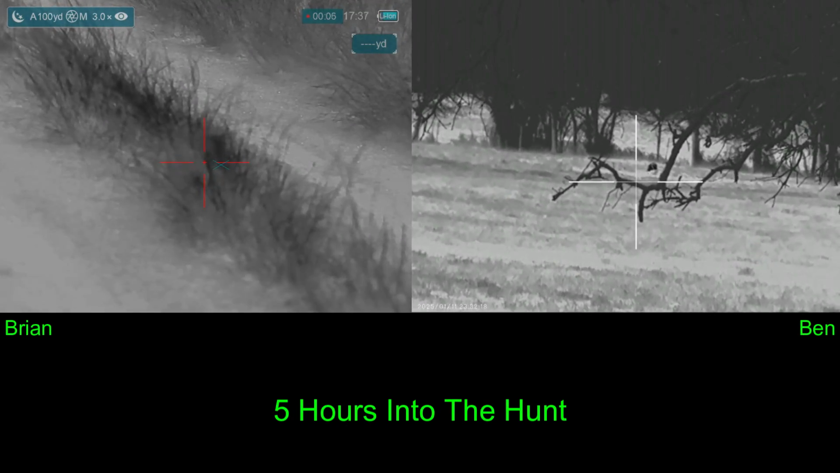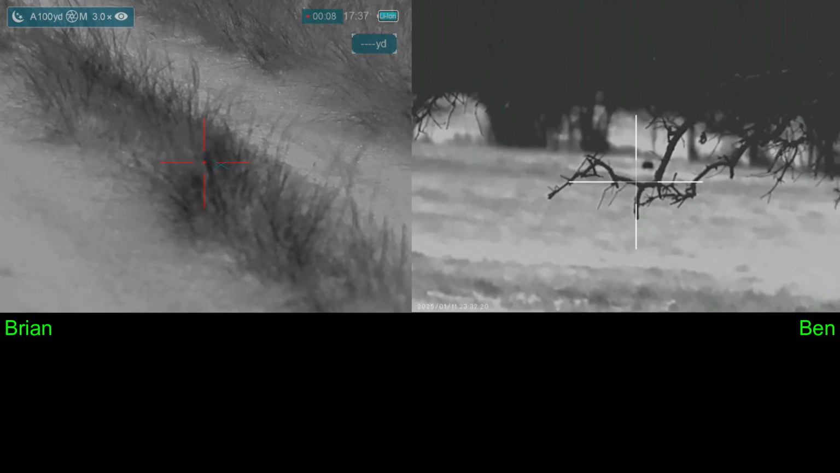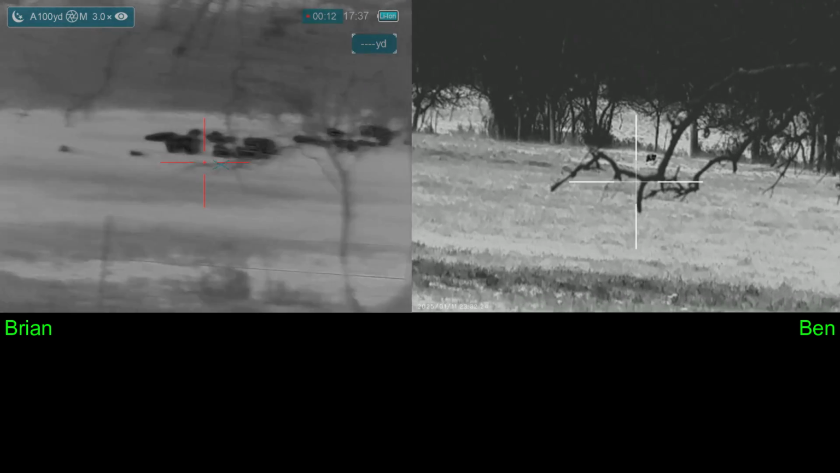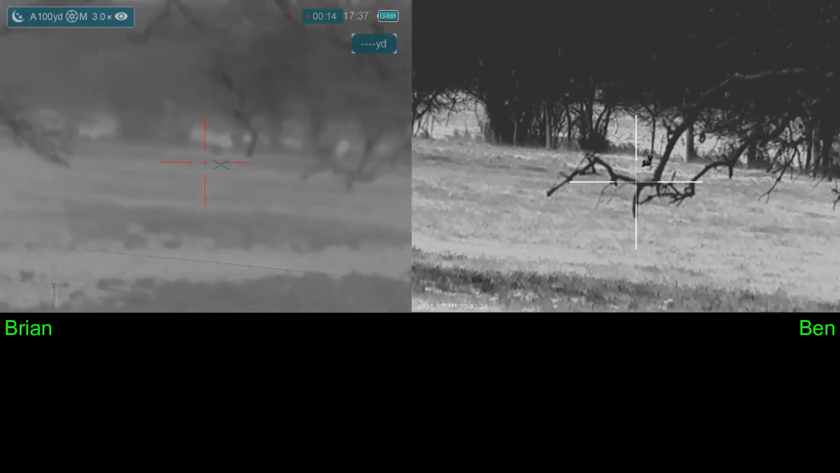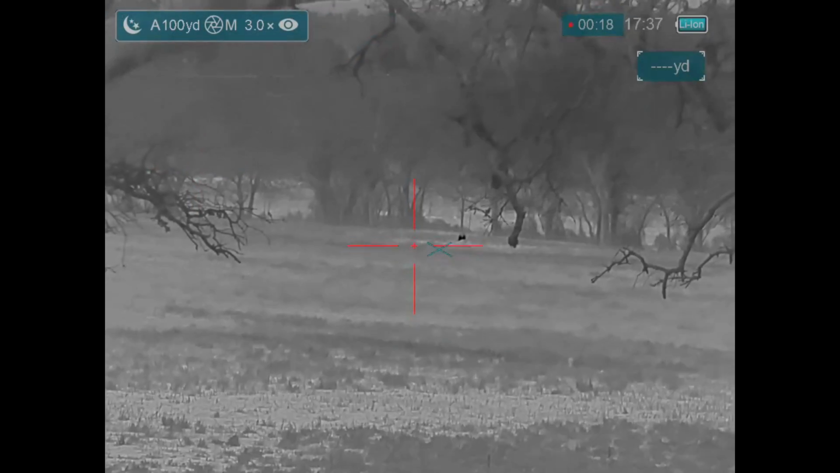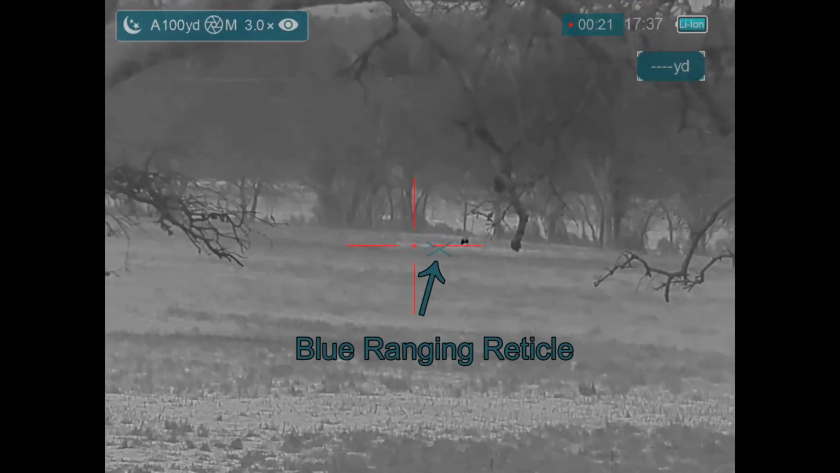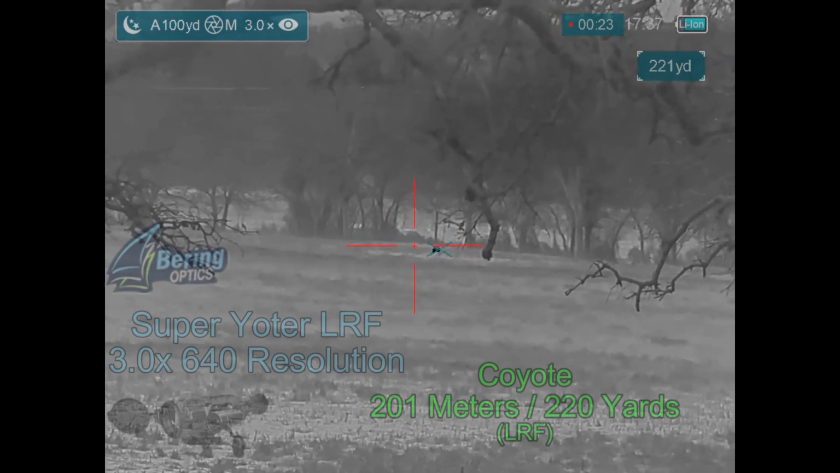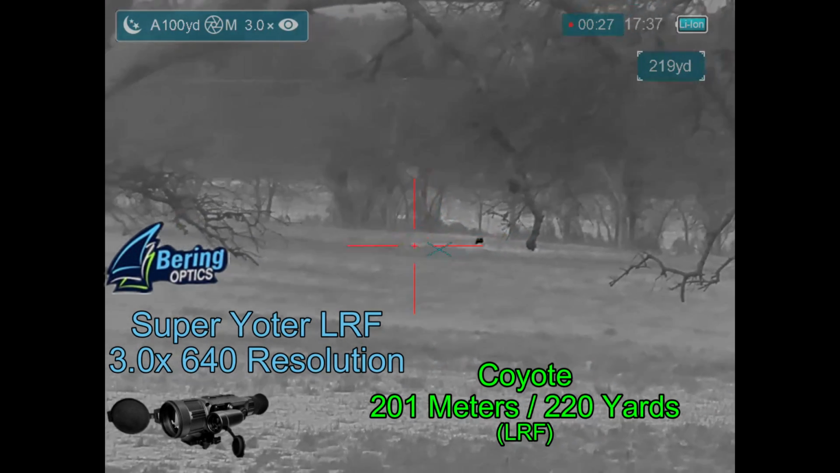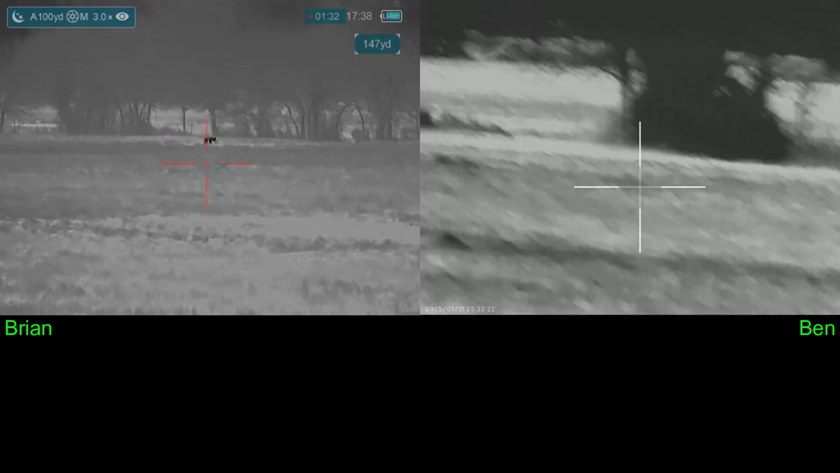5 hours into our hunt, and we haven't seen a thing to shoot. Nothing seems to be moving except a couple coyotes. And this is one that's on one of the properties that I do hunt, and so we decided to go after it. It knows we are here. It is keeping an eye on us as we're making our approach on it. And I'm using the rangefinder on my Bearing Optics Super Yoder LRF in order to determine that it's a little further away than we would like to shoot. So we're moving down the fence line.